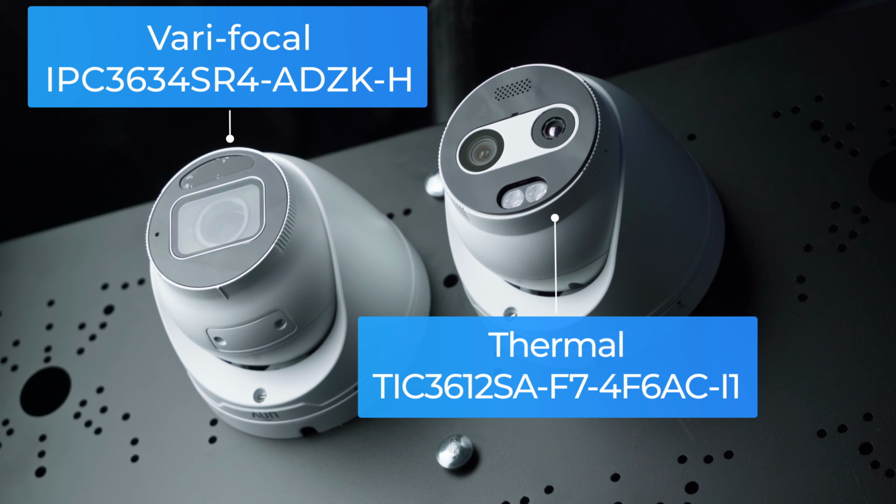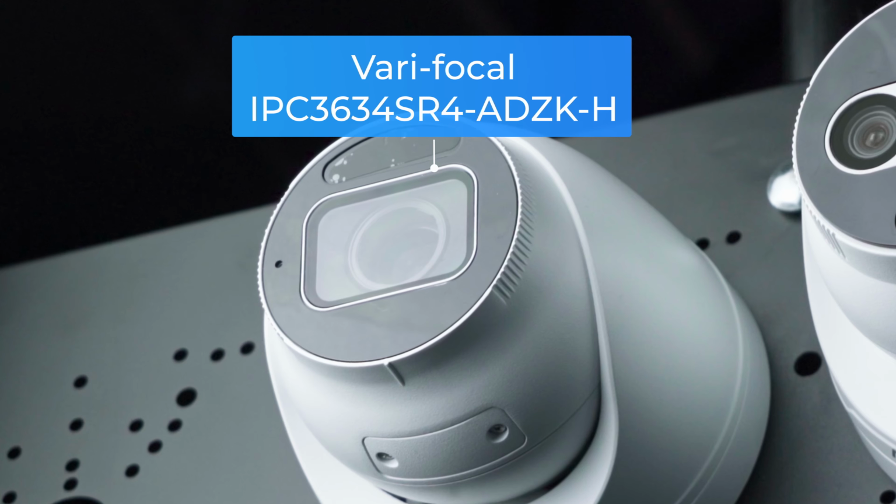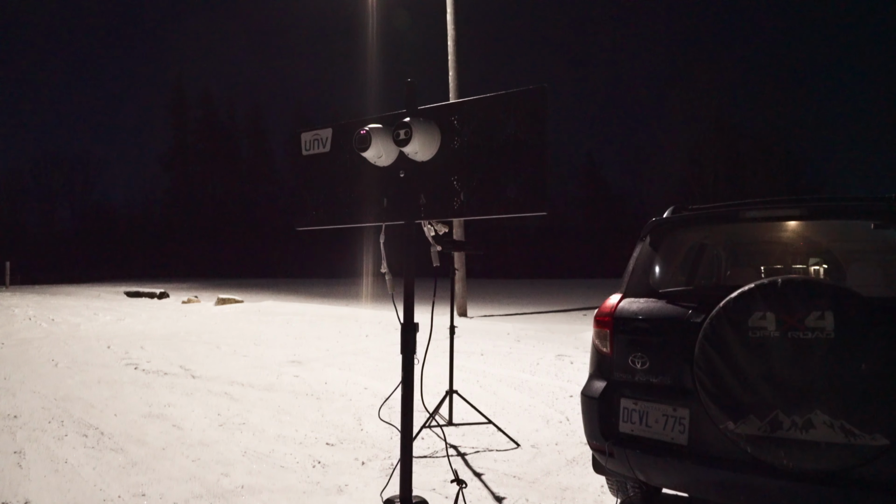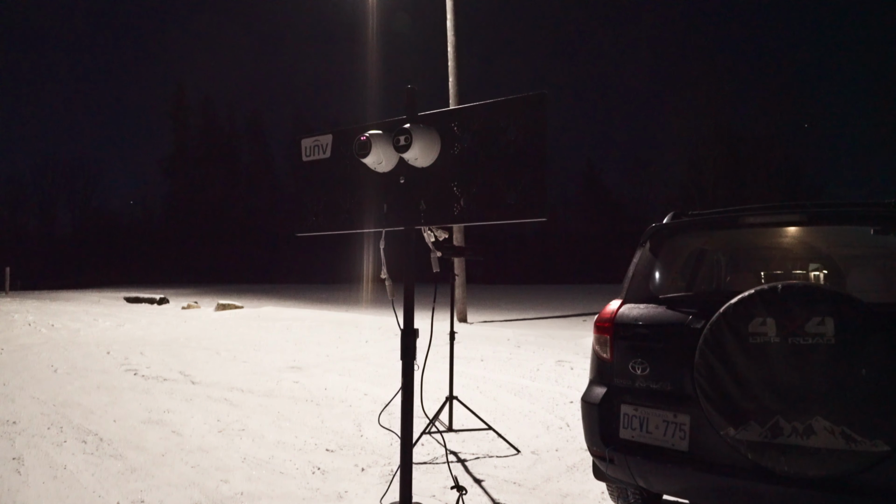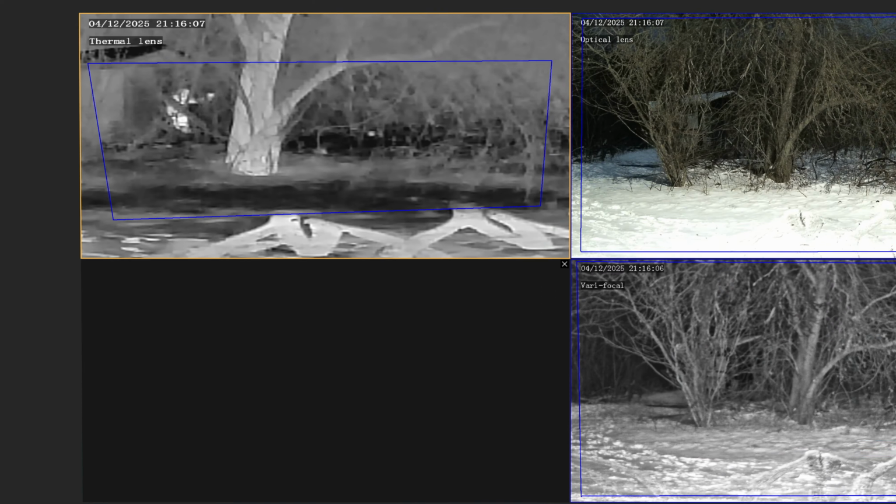For our comparison, we've chosen to compare our thermal against a varifocal turret. We chose a varifocal so it could match the thermal's 7mm zoom. We then went out to our wooded area in the country to shoot our tests. This spot has dense foliage, perfect for our first scenario. For this test, I started by walking roughly 50 feet into the tree line and then making my way back slowly across the bushes and branches until I was just past the camera. I then walked back through the trees and out into the clearing.